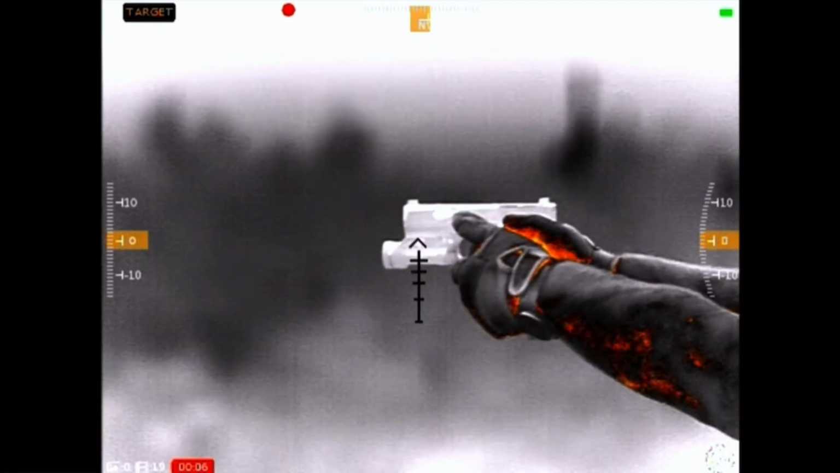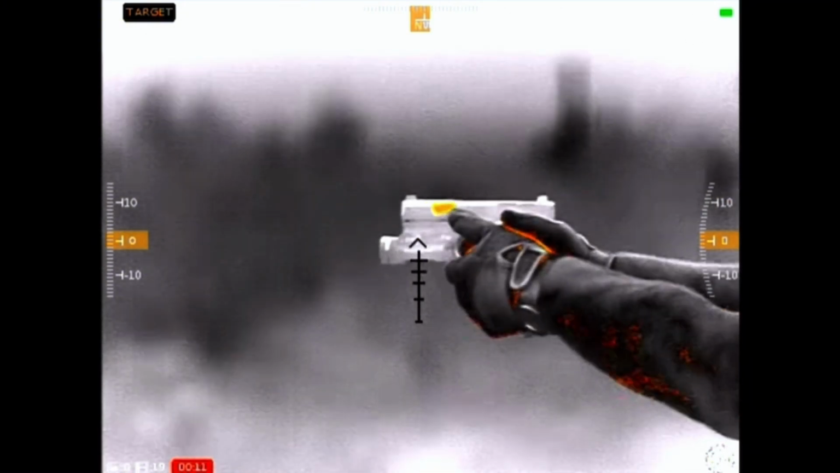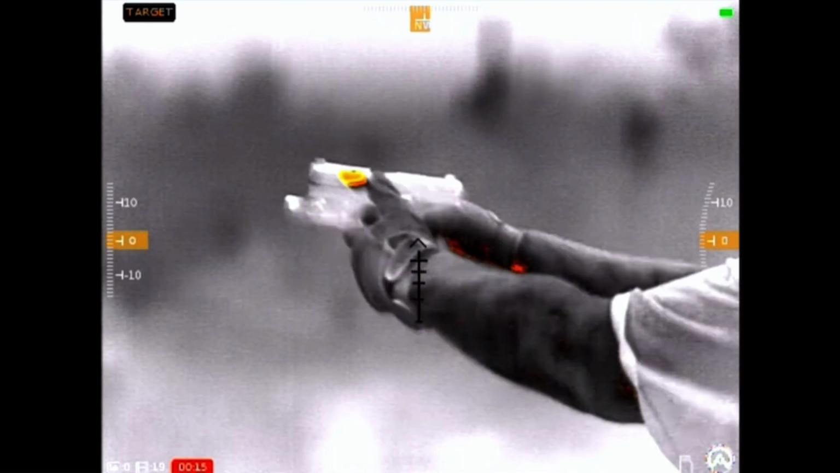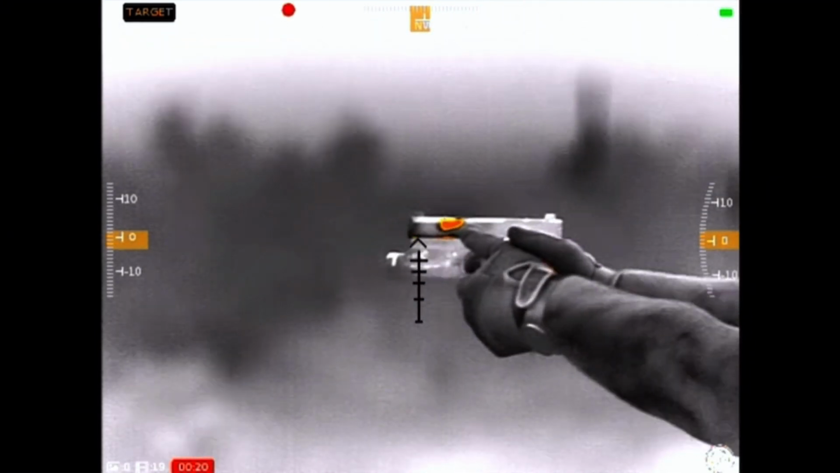Which color palette is your favorite? I know you've had a little bit of time with it, and everybody has their own preference. I don't know, I go back and forth. I like the white. Sometimes I like the real colorful one. What's that one called? Typically everybody calls it predator mode, or rainbow. Yeah, that's the best way to put it.